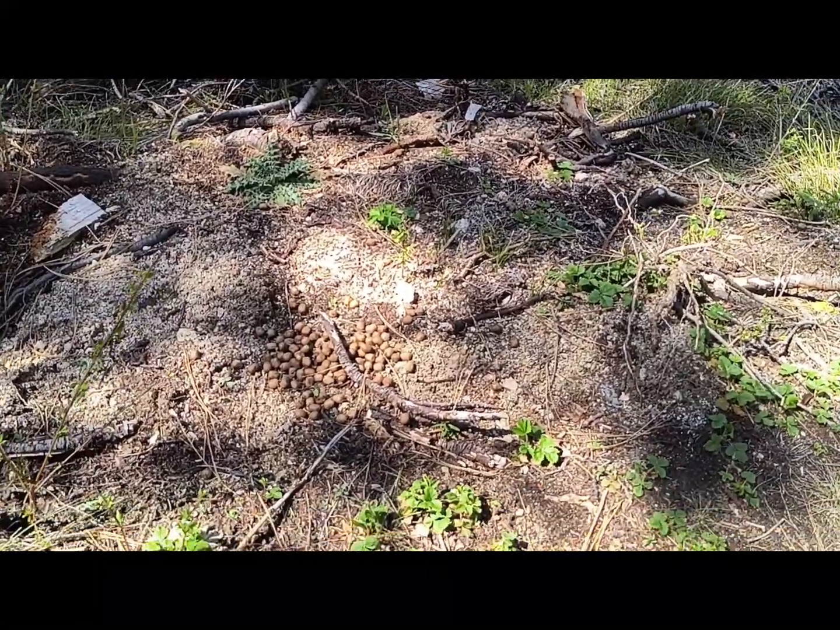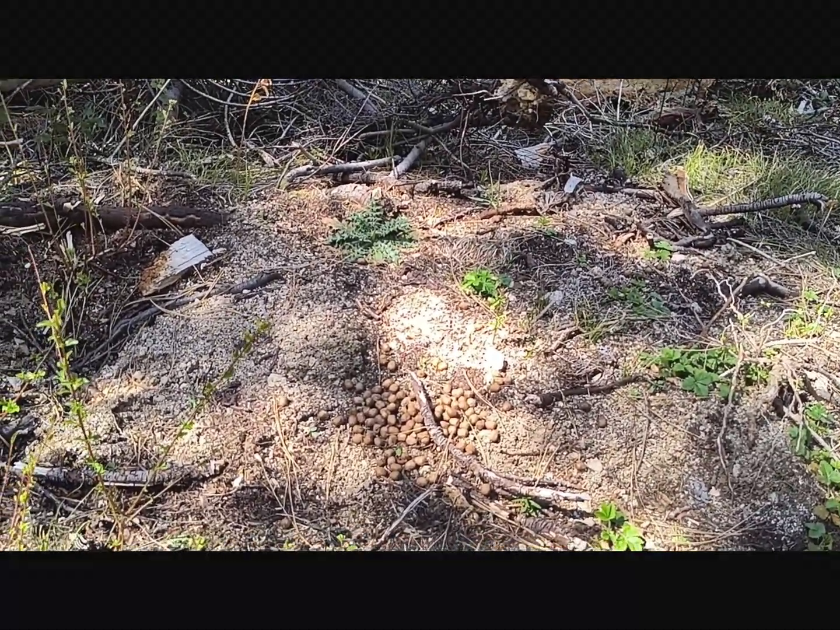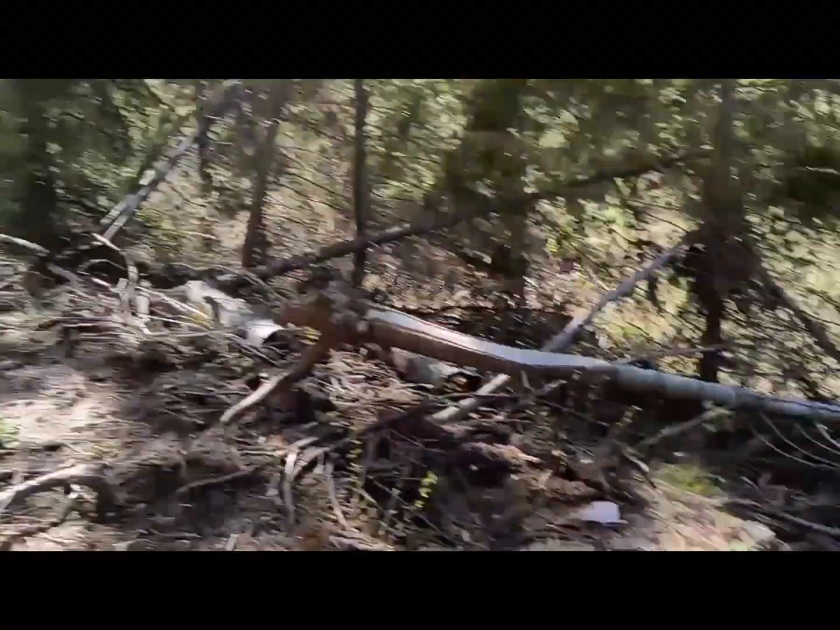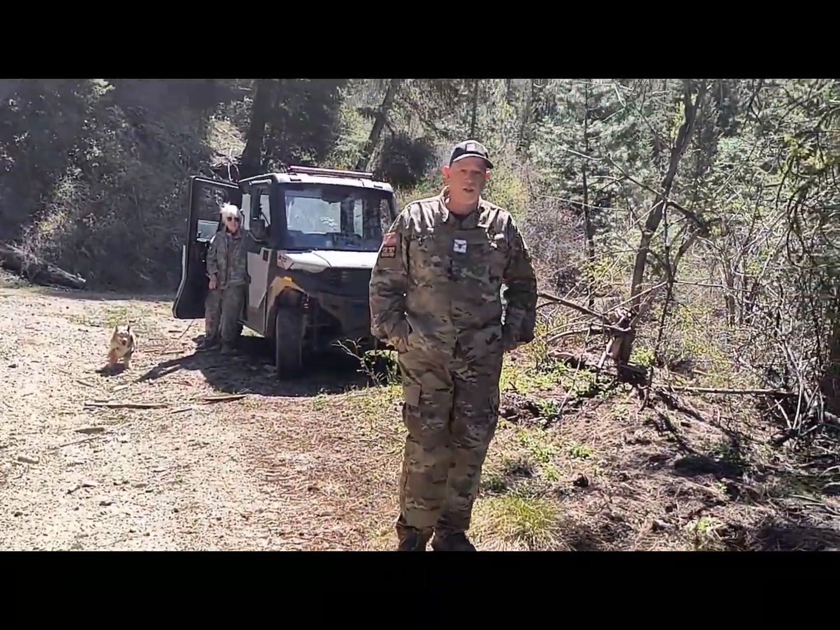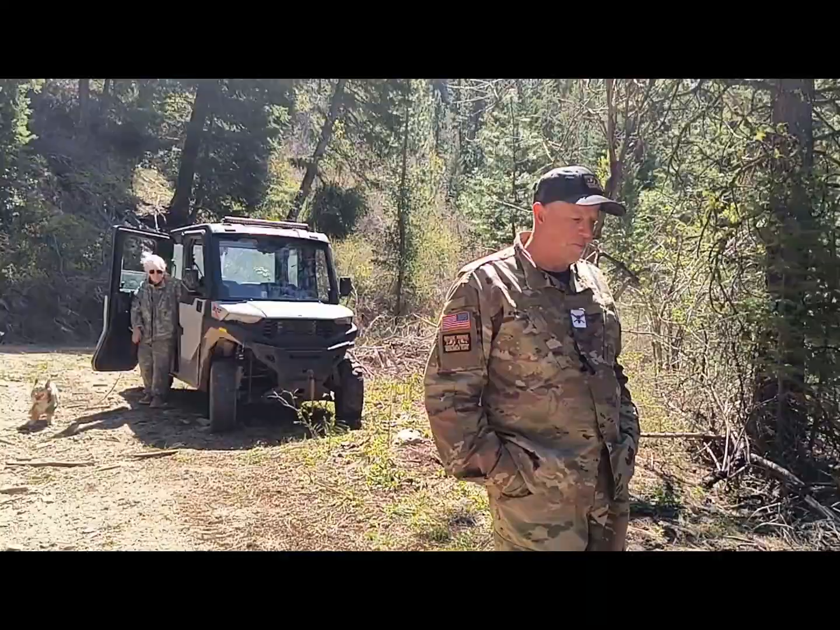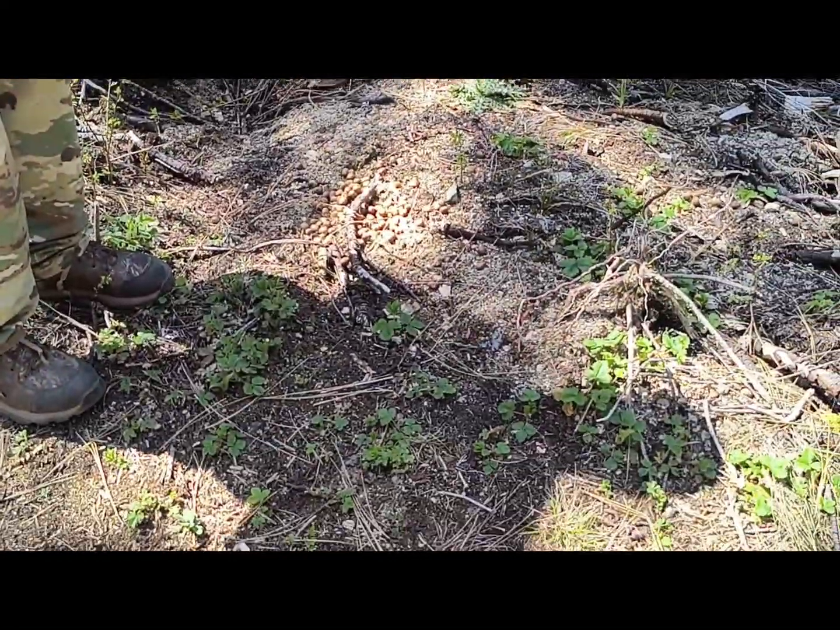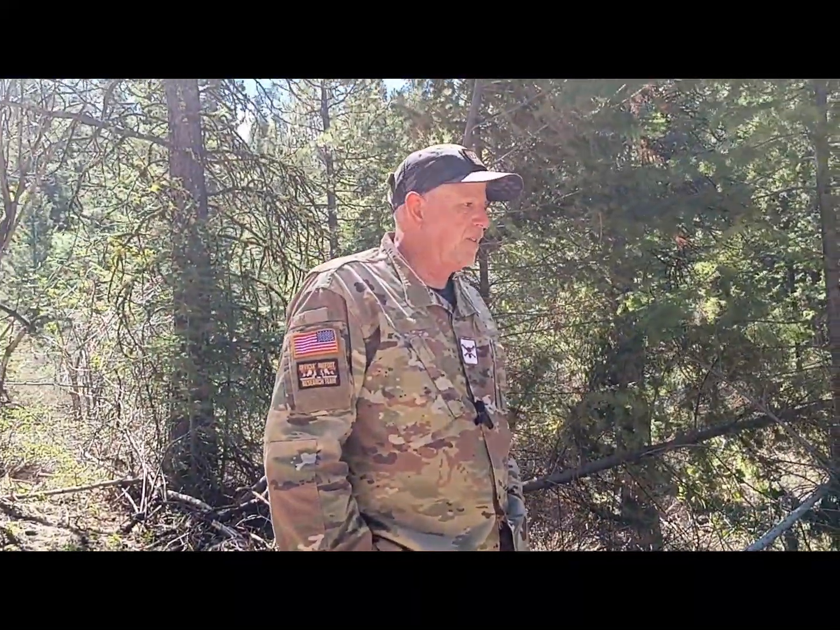Bigfoot doesn't poop like that, does he? I don't know. We're going to have to ask the expert. Do you think if you were lost in the woods and you came across that you'd be able to eat it to survive? You can eat anything, because it's all grass. Eat the grass or the poop? The poop, if you wanted to. Would you die? I'd rather eat the grass.